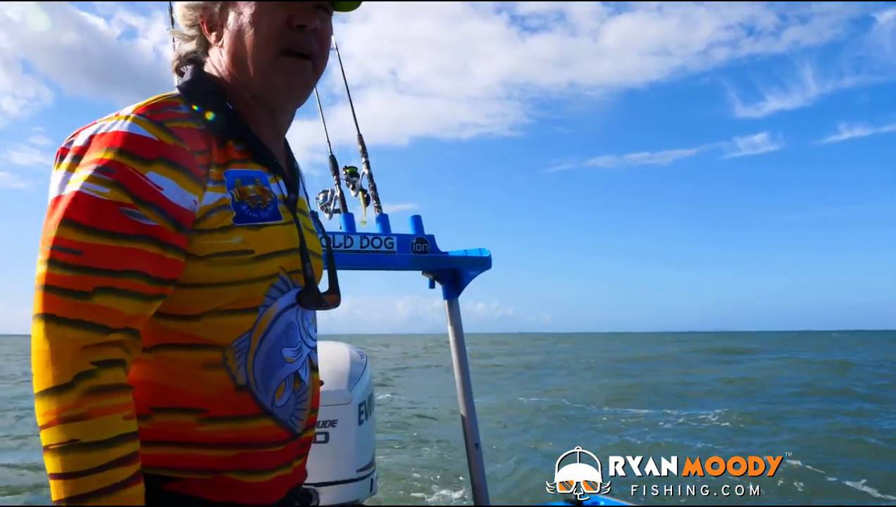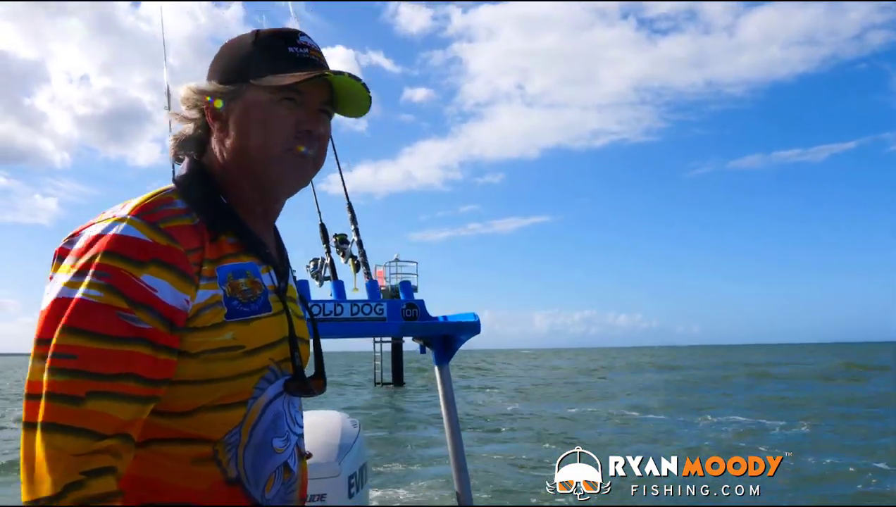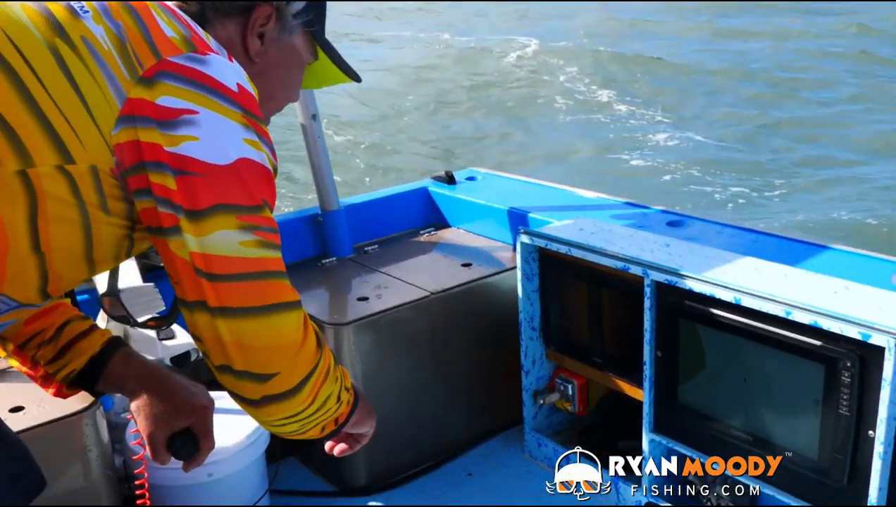See if we can find a barra over there and see if we can catch him. Now I can just see the shadow of one coming through there on his lonesome. Oh, there's another one there too. So there's a couple sitting here. We'll give them a go. Throw a few lures and see if we can catch one.